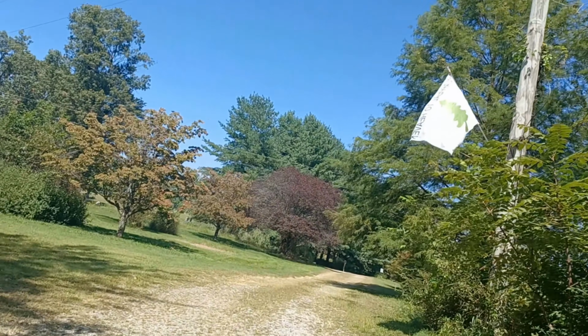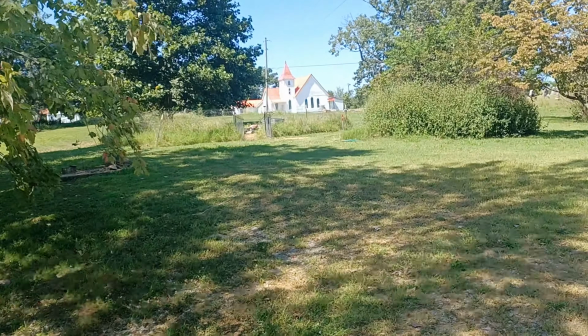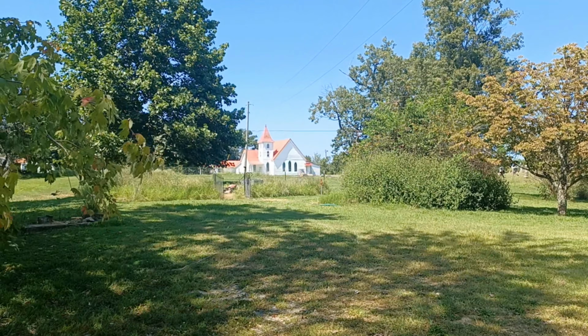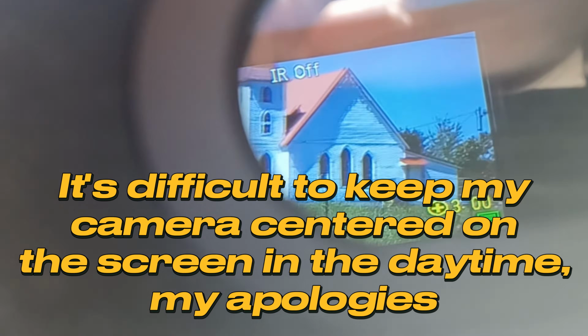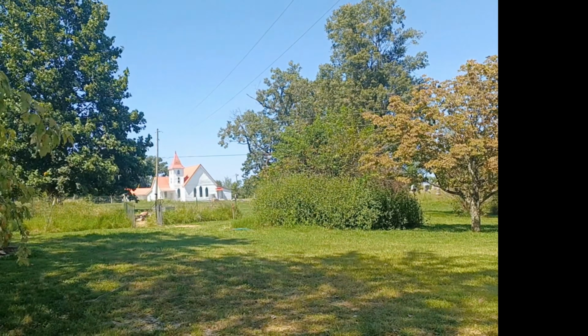Okay, and we'll take a little walk here to the road. Okay, so you can see that church over there. That's about 200 yards away. Let's look at it through the night vision. And you can see how much that zooms in. You can see that's very well zoomed. And let's try 6x here.